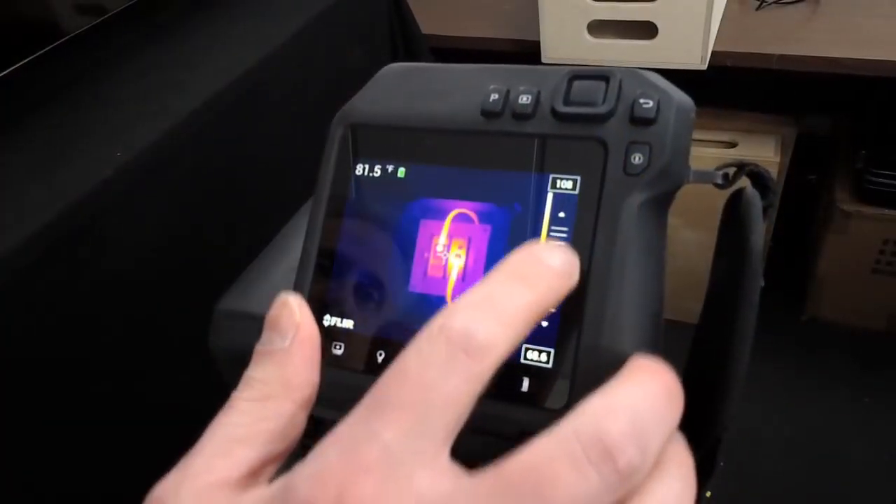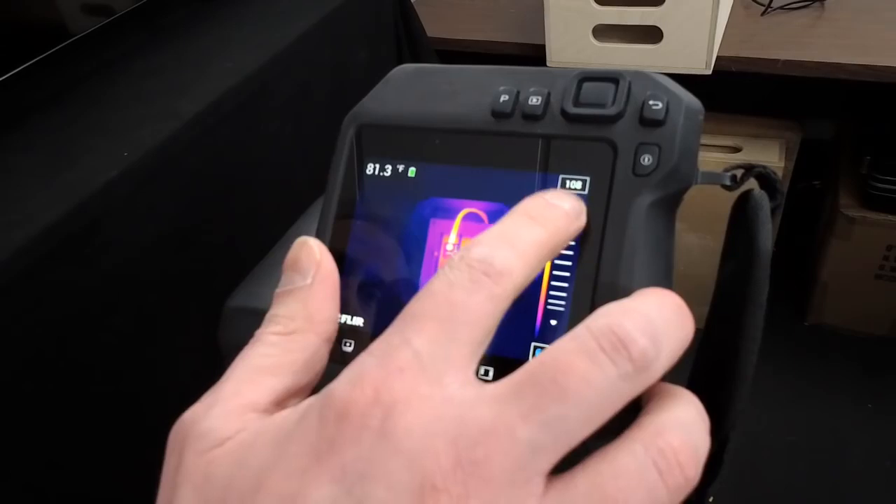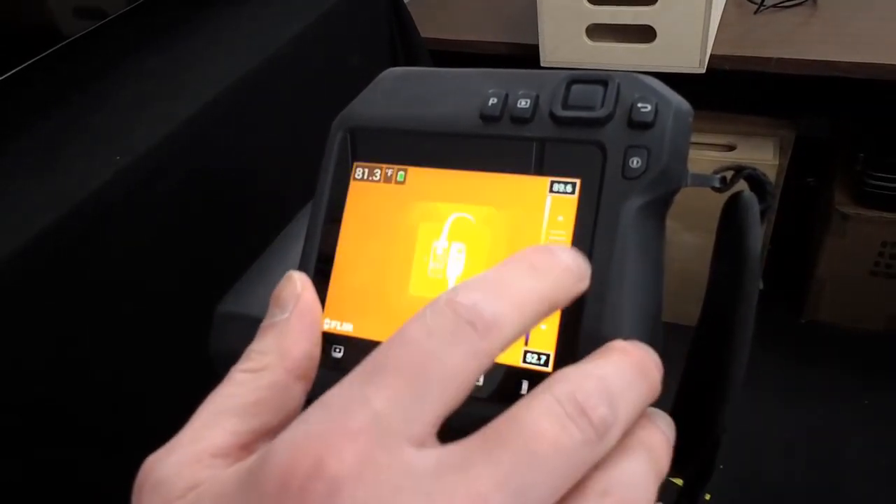When neither number is selected, pushing the navigation pad up or down changes the level of the image. This leaves the difference between the numbers fixed, but changes the overall level of the span within the range of the camera. You can also use the touchscreen features of the thermal imager to make these adjustments. Tap the number you'd like to change and then use the slider located between the numbers and move the value up or down depending on what's needed to improve your thermal tuning.